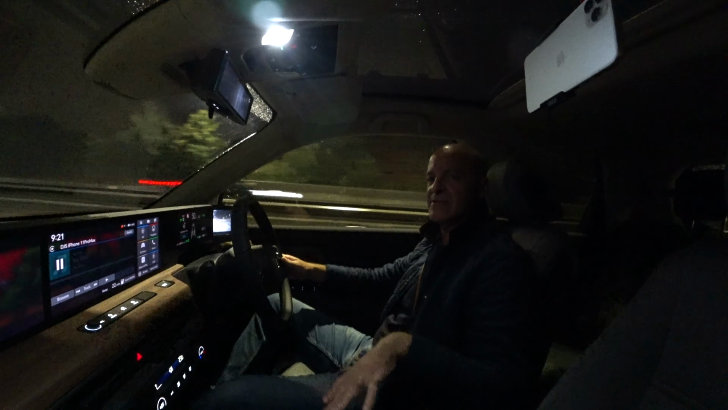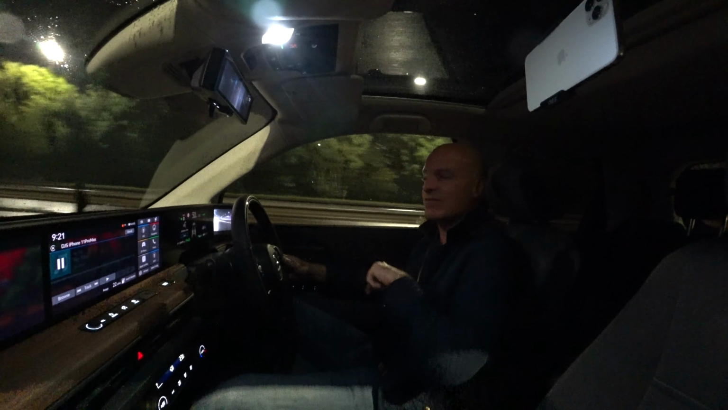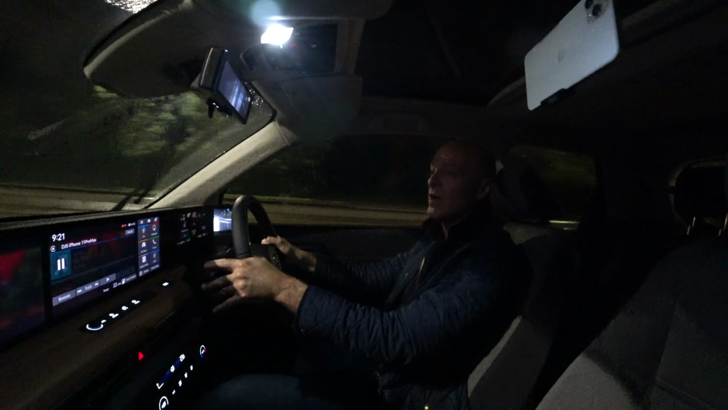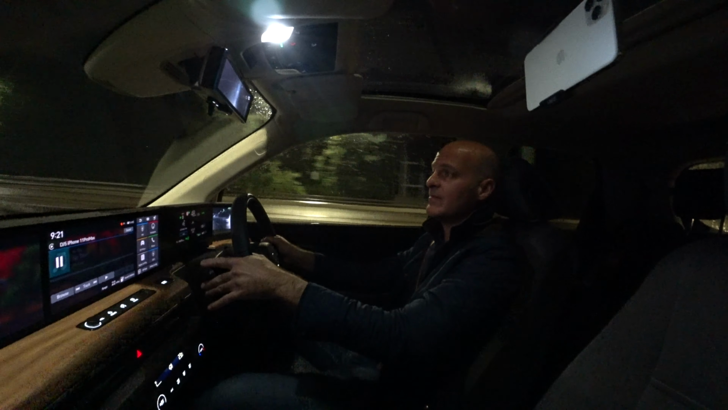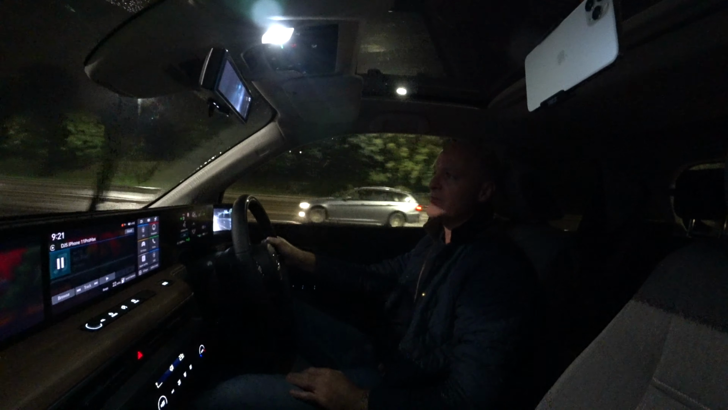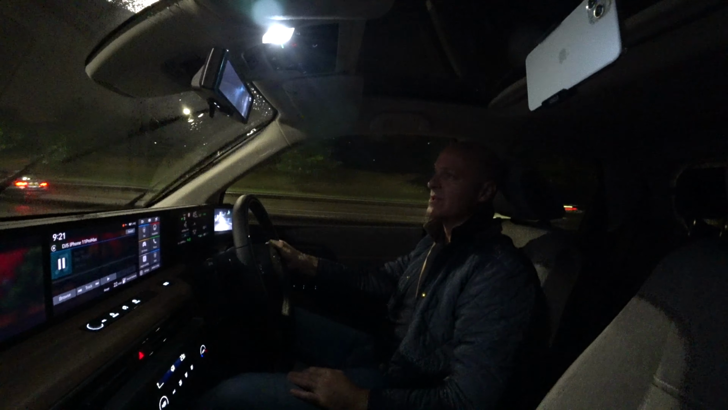It'd be really nice if somebody made a little unit that went on top, because my arm is flapping around and I don't quite know what to do with it. I've got armrests in all the cars I've ever had, and it feels a bit of a spare space. I think it would be better if it was filled in. Maybe that would be something that they're going to do in the future. I don't know. So we'll see.